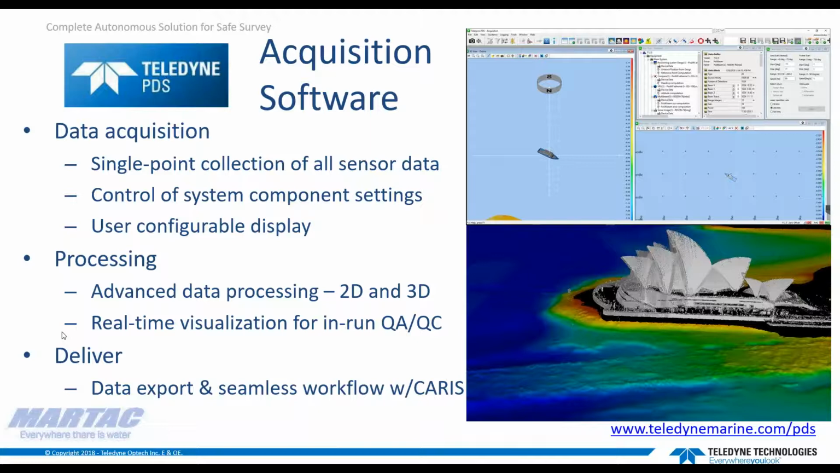There is a really seamless workflow from PDS to CARIS for the post-processing. And so what you're going to witness is near real-time data acquisition, collection, processing, and post-processed results in the user's hands in almost near real time, as Jeff is about to tell you. All right, thanks, Rob. Great segue.